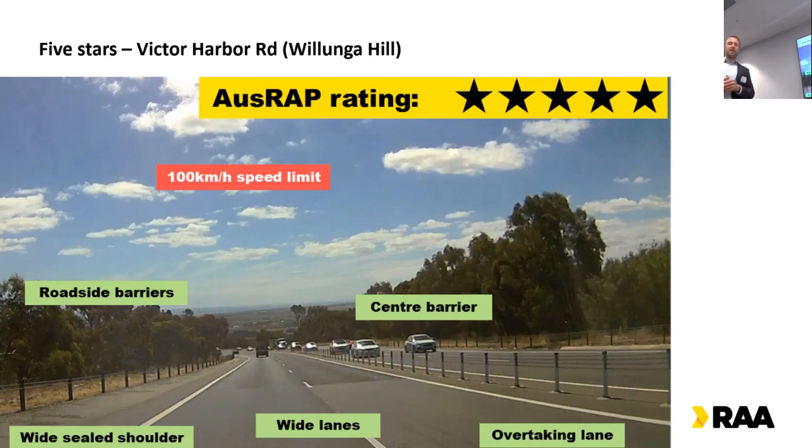There's not too many examples, but this was a short section of the Wollonga Hill part of Victor Harbour Road, where we've got wire road barriers on both sides of the road, the overtaking lane, and a very wide shoulder to allow for a vehicle to leave the road in the case of an incident or a breakdown. So that's, I guess, an example of the best practice in relation to road construction these days, and something that we should definitely be trying to strive for on as many of our high volume regional roads as we can.